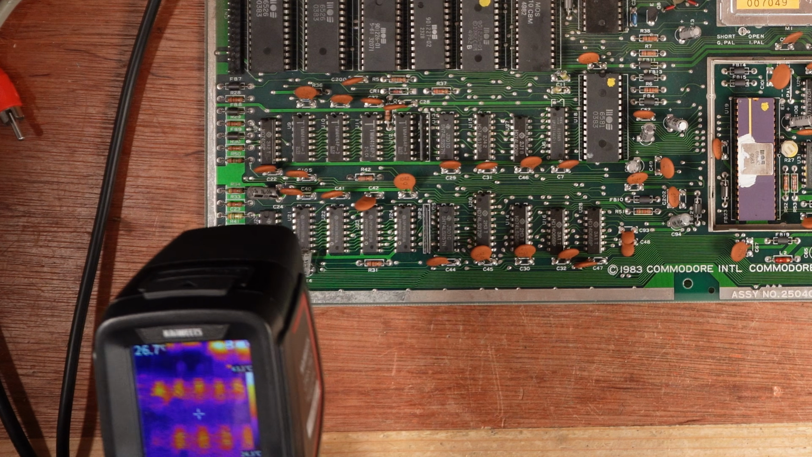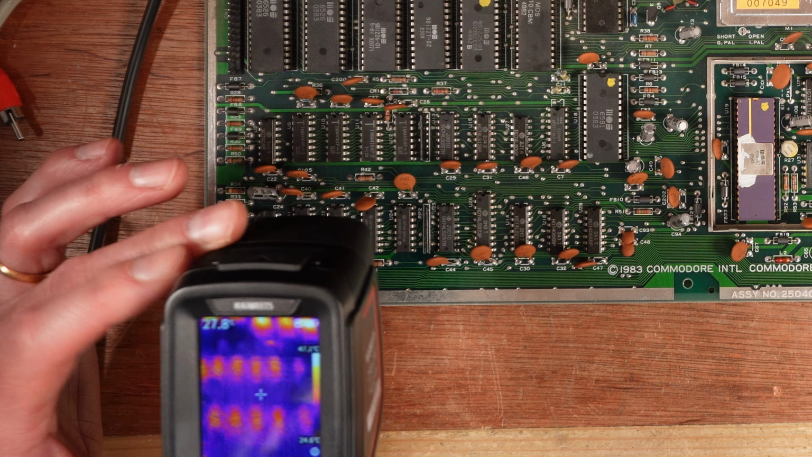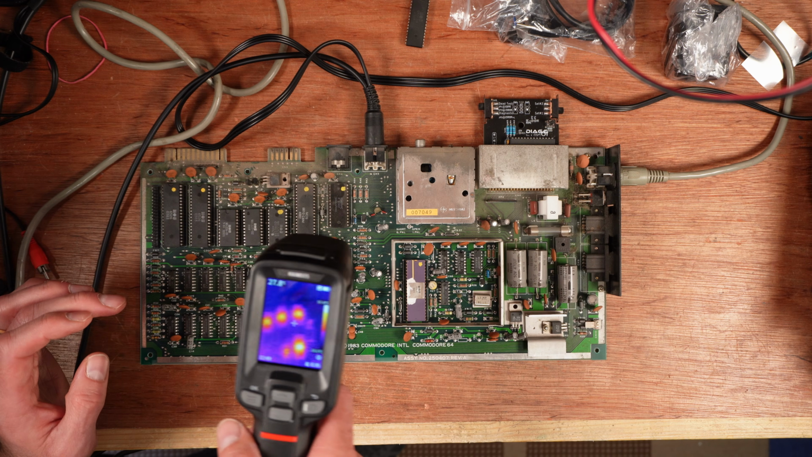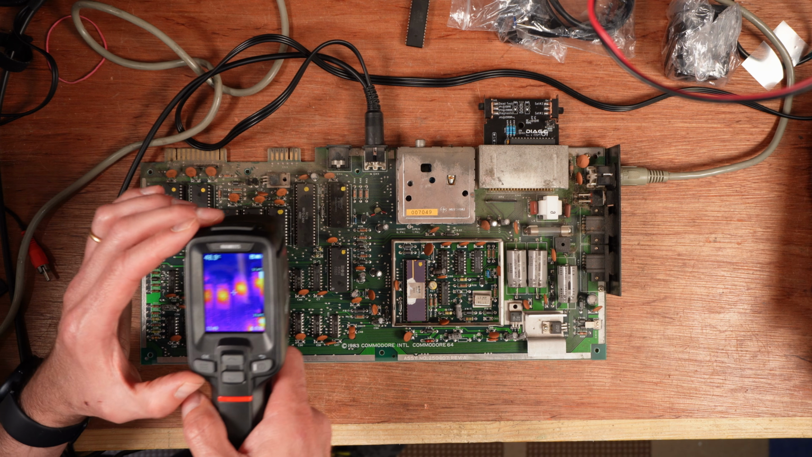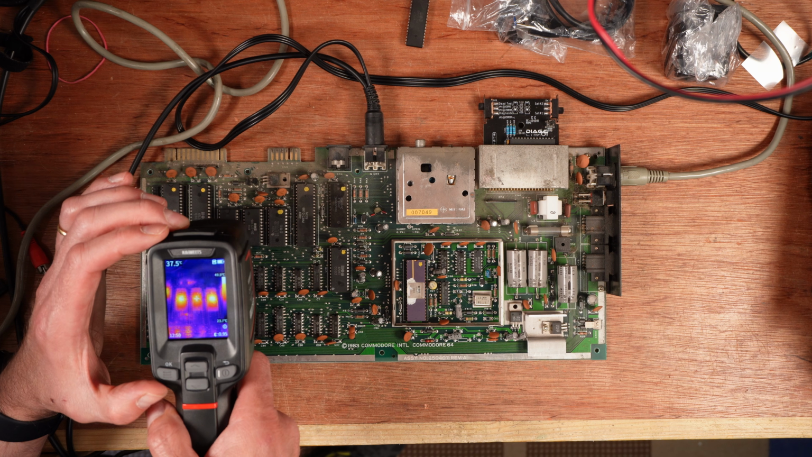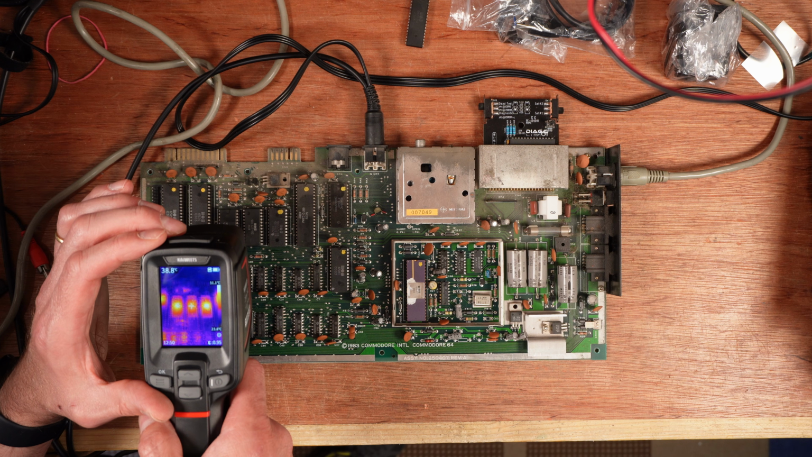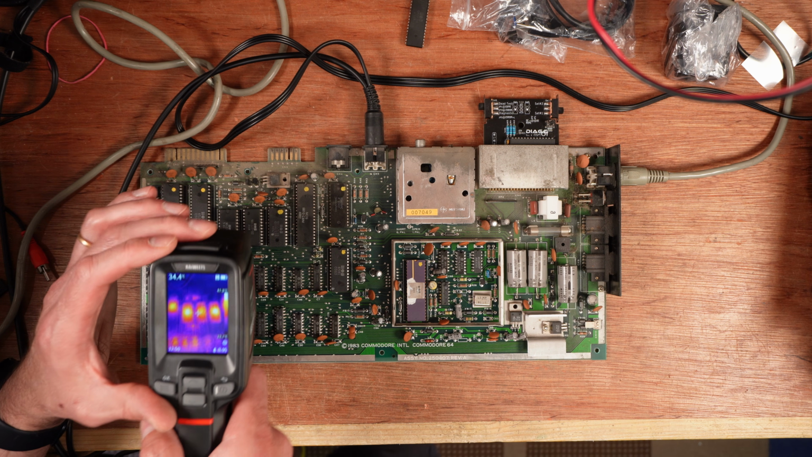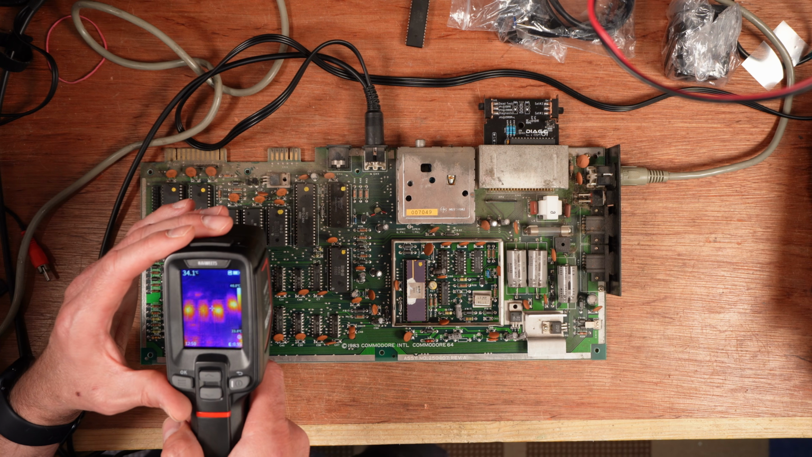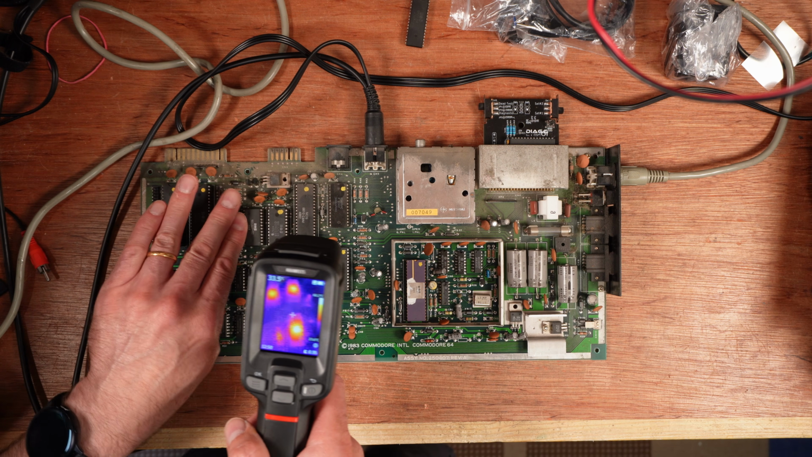All of the memory is of similar shades, so I don't think anything is shorted there. The processor, which is that one, 50 degrees, that's quite normal. And 3 ROMs are slightly different temperatures. They range between 43 and 38. That one's a bit hotter. Oh no, maybe not, 41. But the ROMs can be different temperatures. They don't get pushed as hard, especially with dead test, which isn't actually accessing them or pushing them.